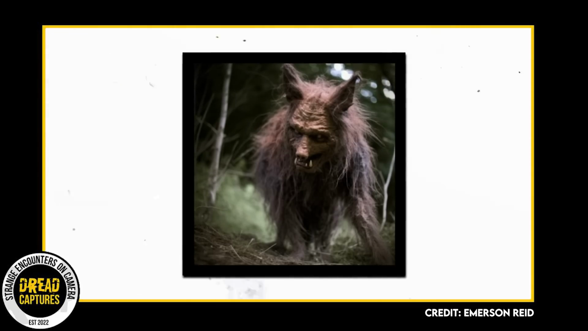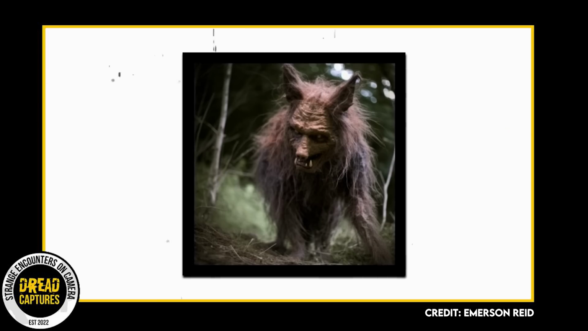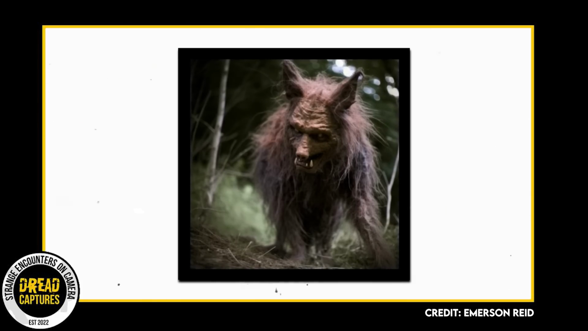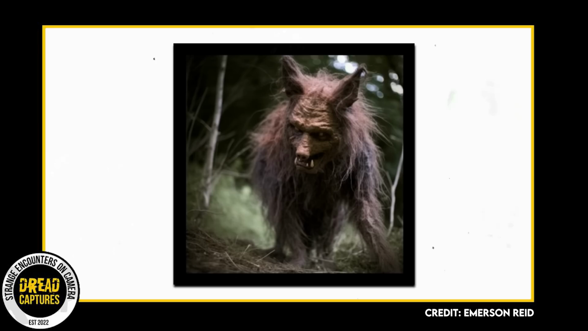However, one thing is for sure. The image has added another layer to the rich tapestry of local lore, and has sparked renewed interest in the mysteries that may lurk in the unexplored corners of the Georgian wilderness.